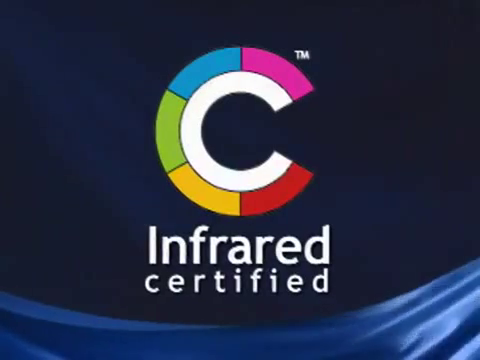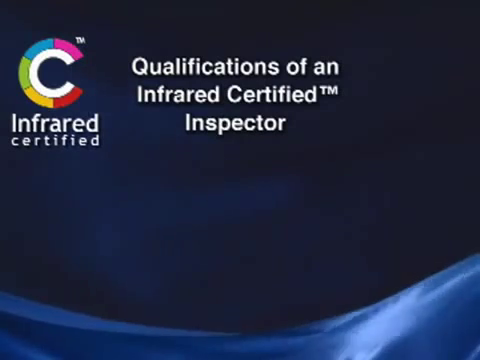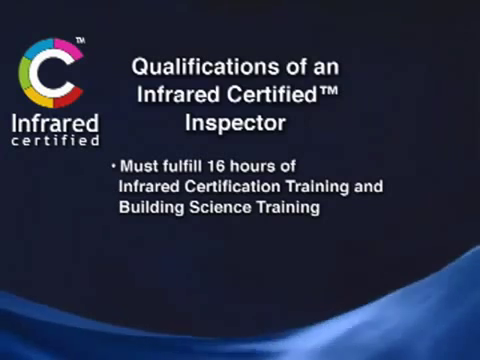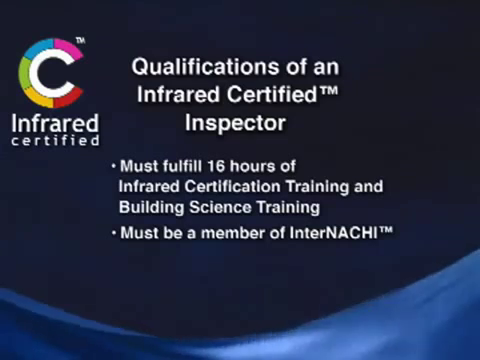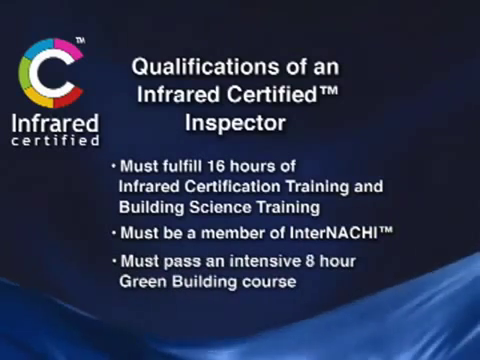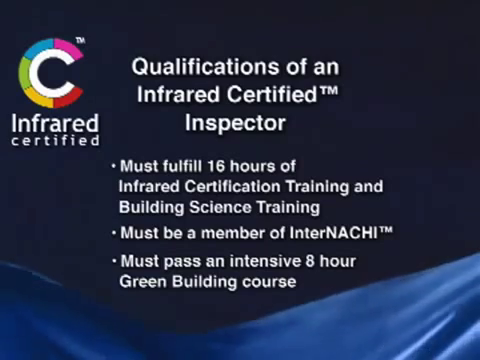So with that in mind, if you see a home inspector that bears the infrared certified logo and trademark, understand the prerequisites they had to fulfill in order to receive that designation. One, they had to fulfill 16 hours of infrared certification training and building science. Number two, they have to be a member of INTRNACHI and pass the INTRNACHI examination for entrance into the association. And number three, there's another course required, about an 8-hour course that a home inspector is required to fulfill.